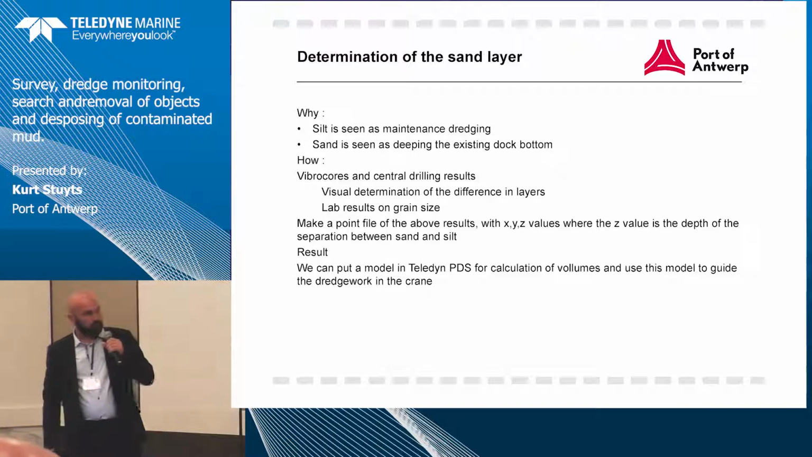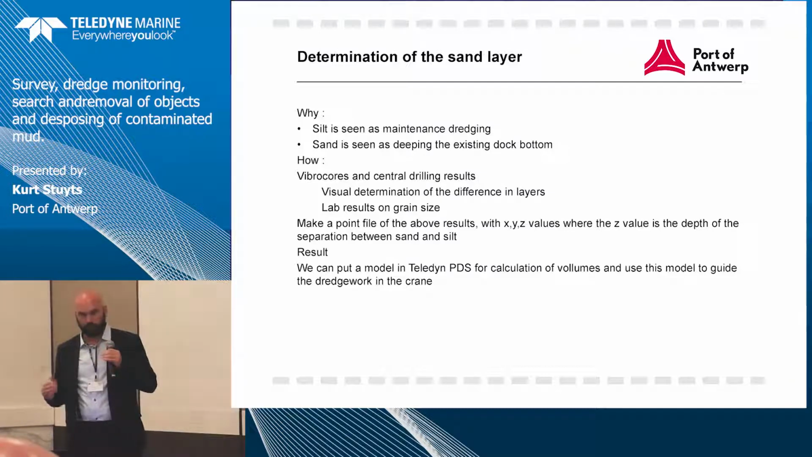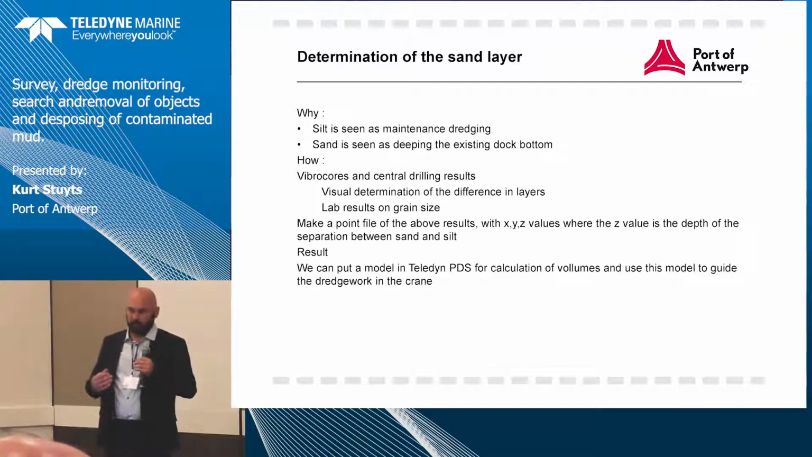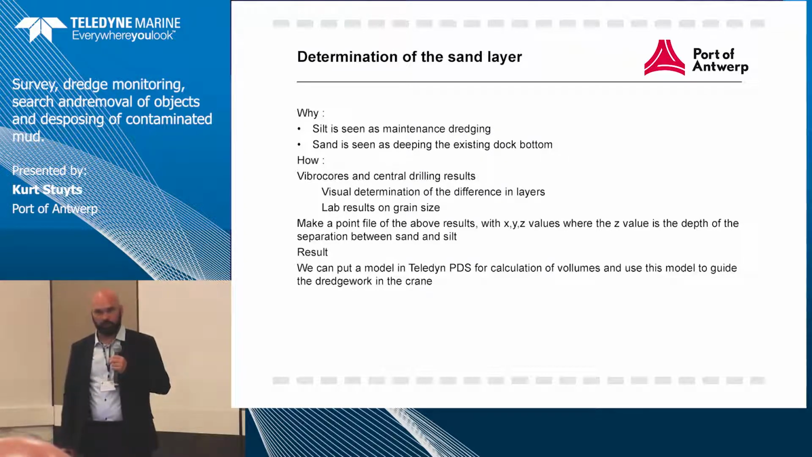So we also split it up between silt and sand. Why do we do this? Because everything we do in the Port of Antwerp, when it's silt, they see it as maintenance dredge work, and maintenance dredge work we do ourselves. When it's sand, it's constructional dredge work, so we're deepening the seafloor, and most of the time it's given out to other companies to do the deepening of the canals.